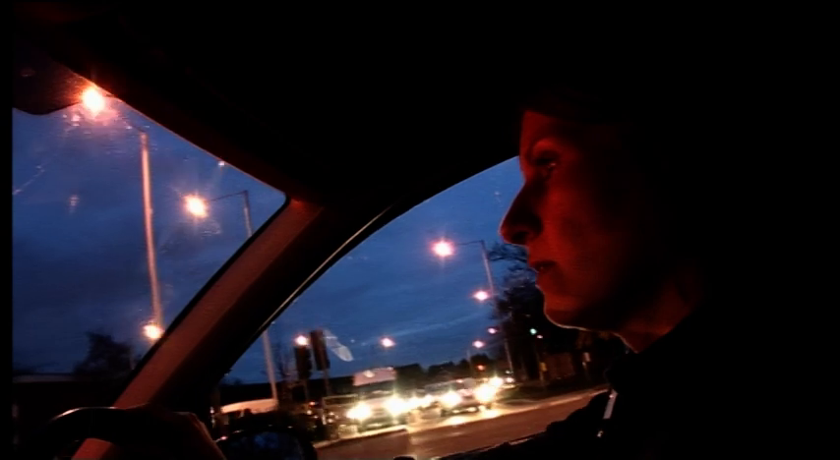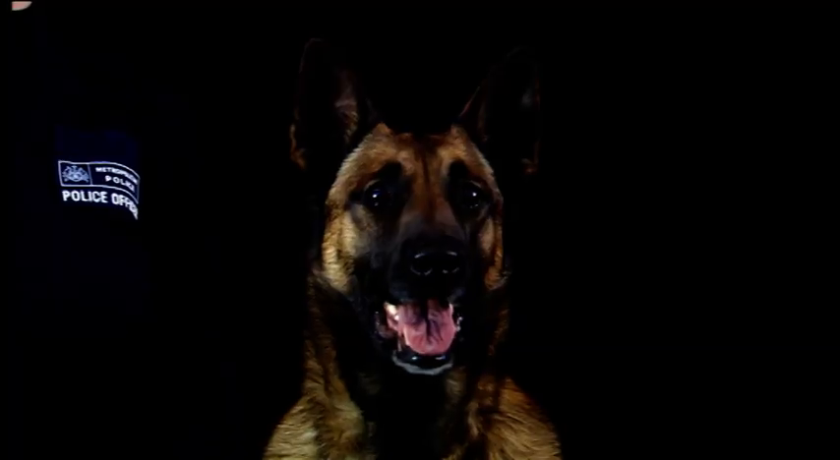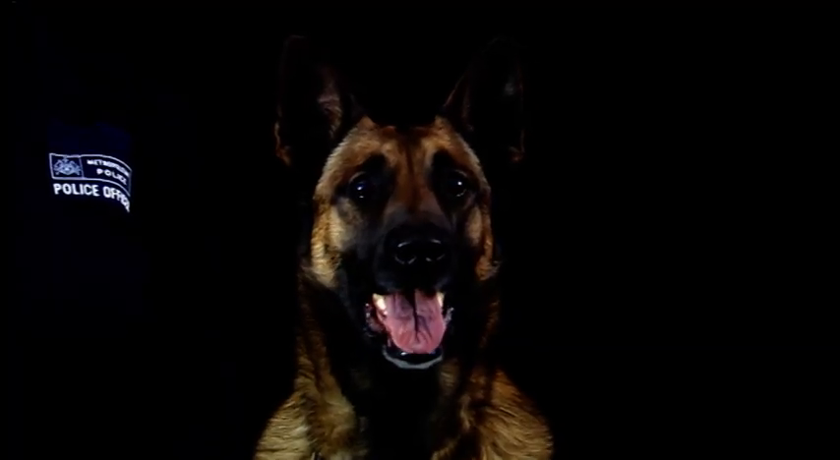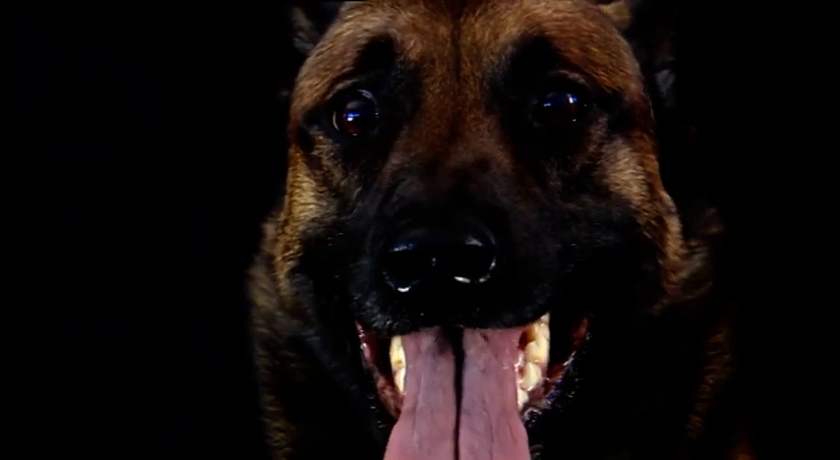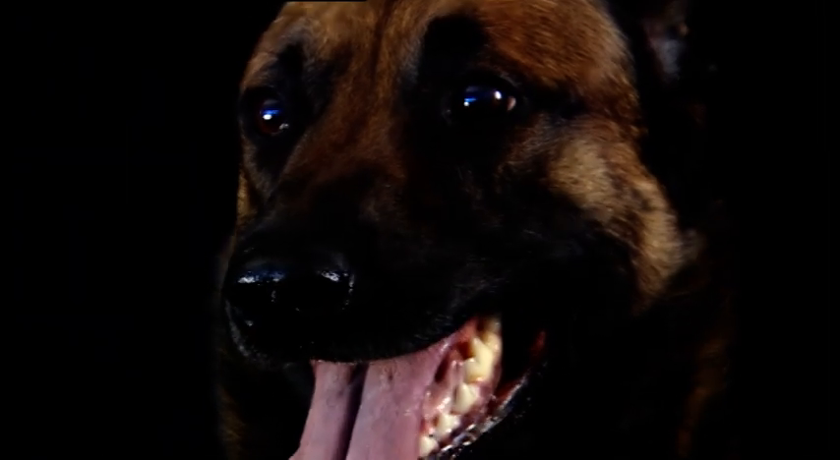Across town, another dog squad team is hard at work, looking for a suspected car thief. PC Robling's dog is called Zia. Get out the way, mate. Zia is 4 years old. She's a Malinois, a Belgian Shepherd. They make ideal police dogs, as they're fast and fearless.